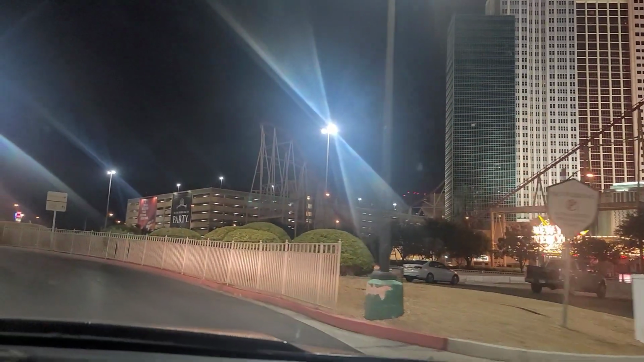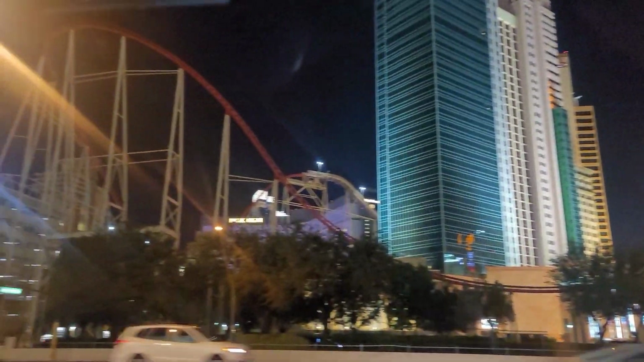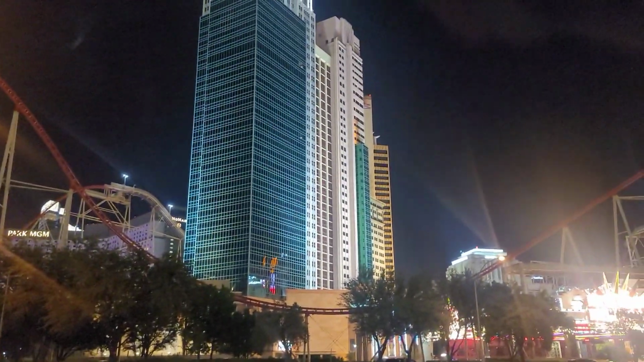And we're on to the next. Just thought I'd show you the roller coaster since everyone likes to see it. Haven't been on that for quite a few years.